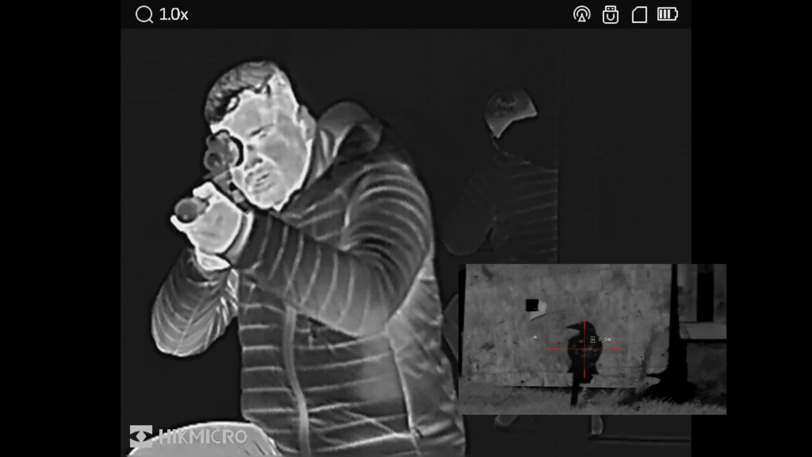So you can see me right now, and then we're just going to pop up, and then we're going to shoot. To do this, I'm going to turn the video recording on the scope also, so as well as this recording, we will have the gun scope as well. So 3, 2, 1. Hit. Nice. Let's do that again. 3, 2, 1. Much better, much quicker.